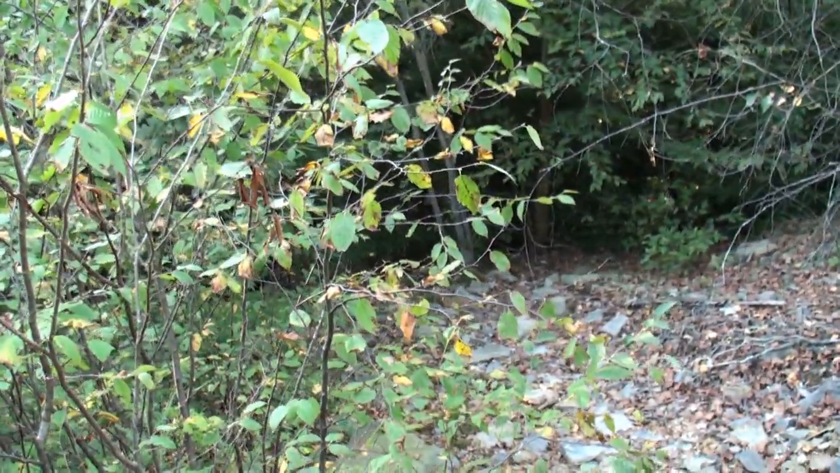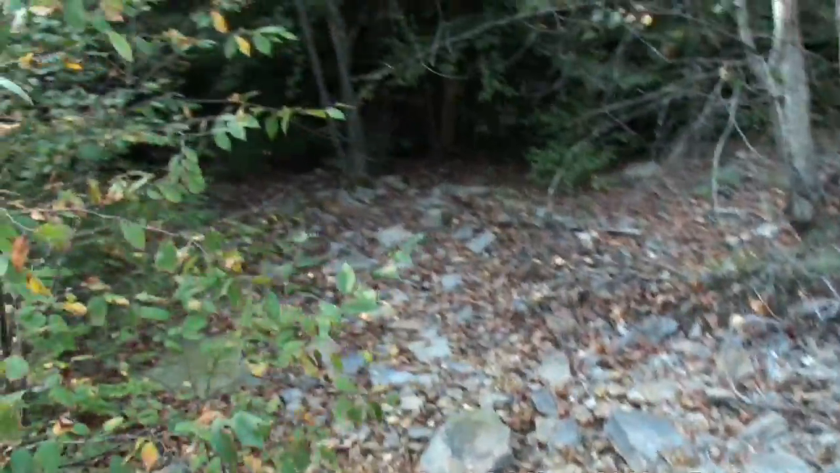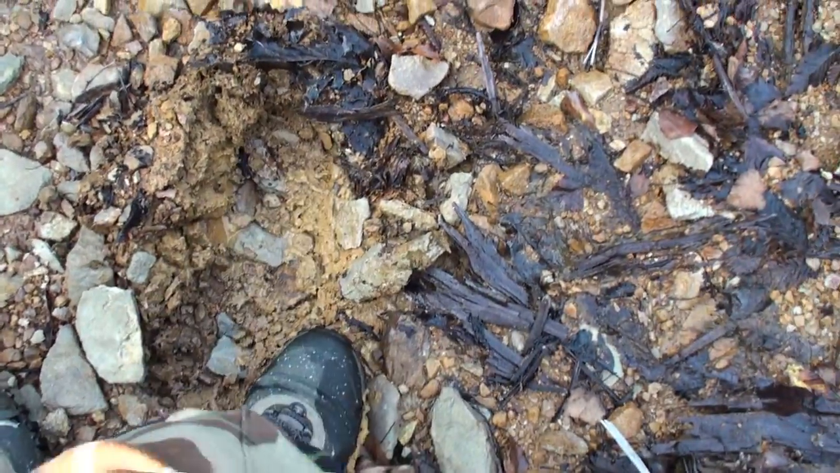It's a nice area, nice and dark, and there's little head rocks and stuff. Ooh, see there? What's that here? There should be tracks here or something up there.